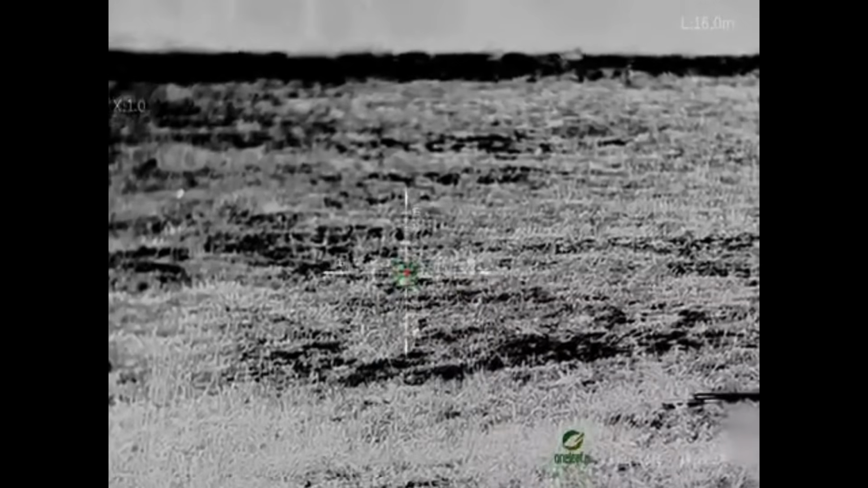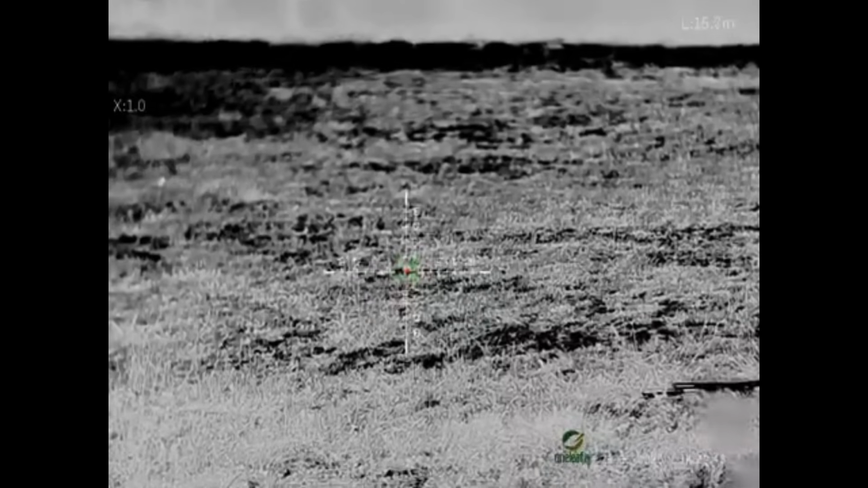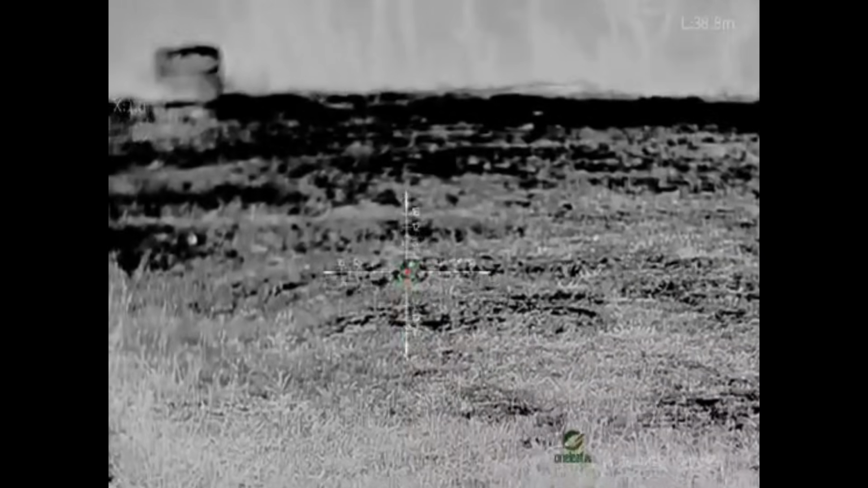What we got? Is that one? Could be. 16. It's giving me a bit of hold under. Oh, well, I hit it. So it was definitely an ice cube. Let's see if we can find that one again. Where'd he go? Oh, just in front of it. What we got here? What's that one? That one's 22 meters. It's dead. I think it must be a little stone in front of that other one.